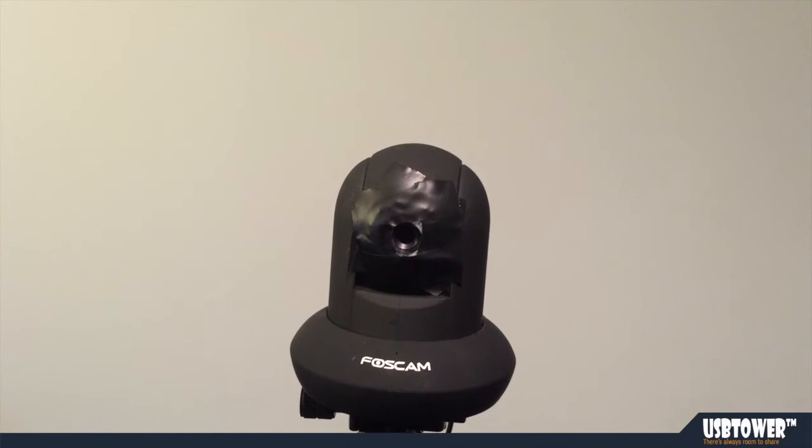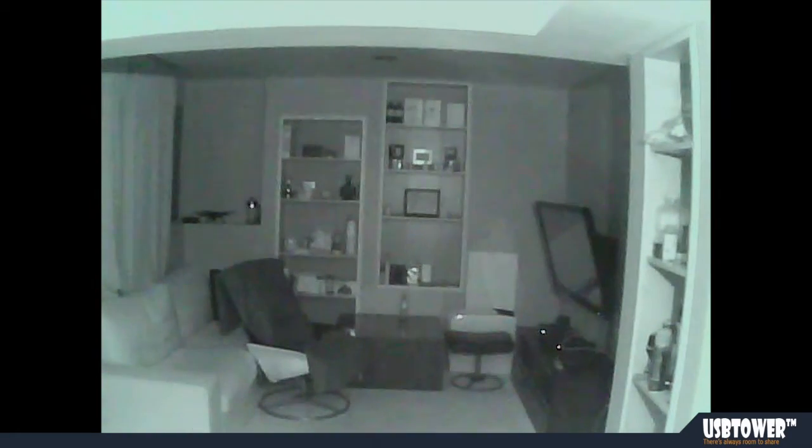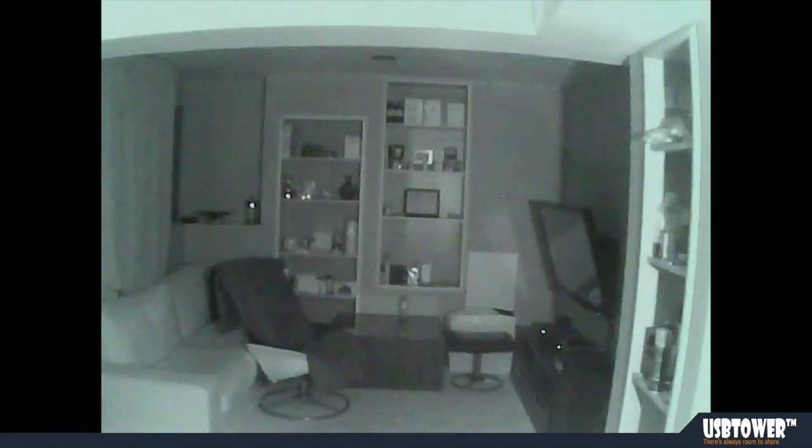Now let's continue with the image from the camera. Okay, now that the LEDs are all taped up and the camera is actually in night vision mode, let's turn the light off and turn our bulb back on. Alright, the bulb is back on. Let me go behind the camera and see what it looks like. Alright, obviously the night vision is working and the bulb is just fine.